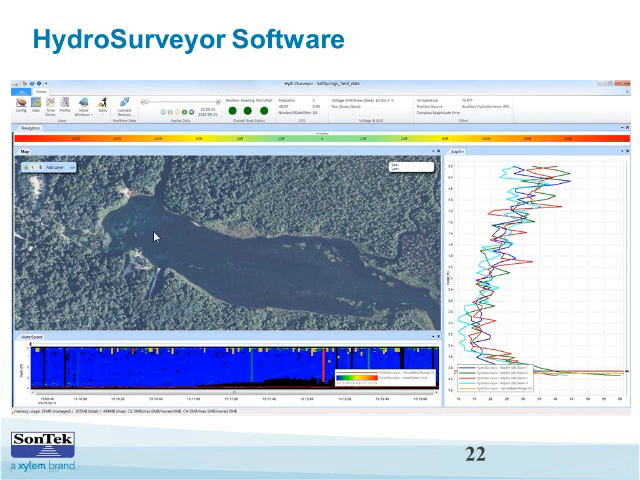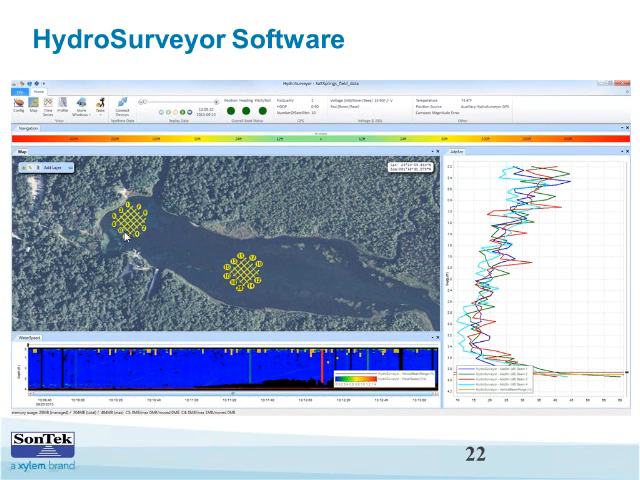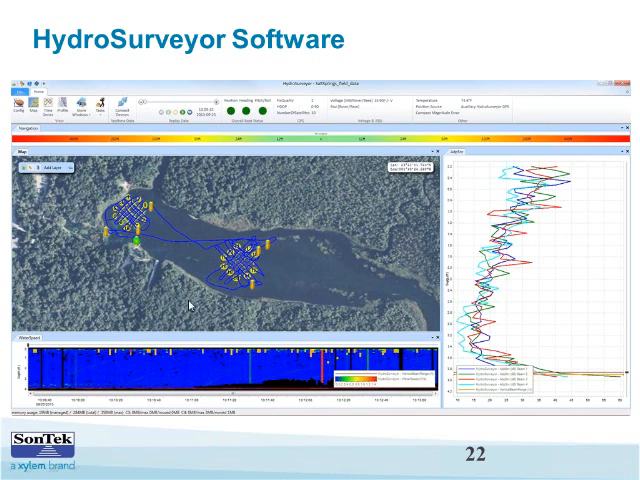And then next, we've planned out the survey. So there's a tool to draw line plans and plan out your survey, and that's what's shown here. These are the survey grids. So each one of these lines is a planned out survey path. And then here is after the survey. This is the boat track that was taken, and thanks to a great boat driver, this was easily done in less than half a day.